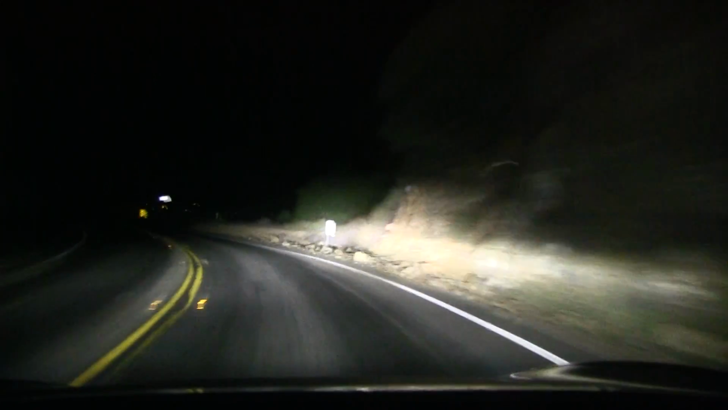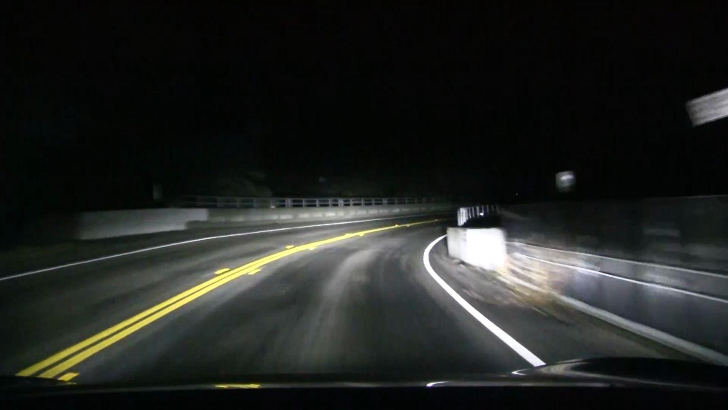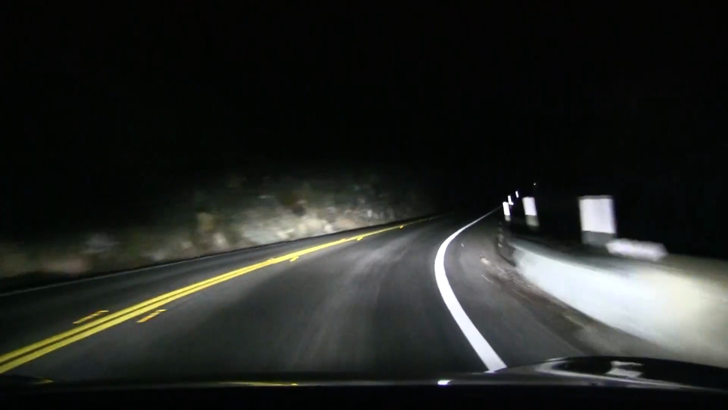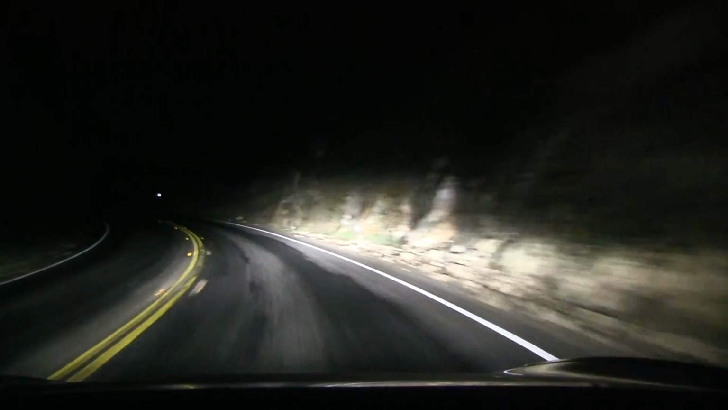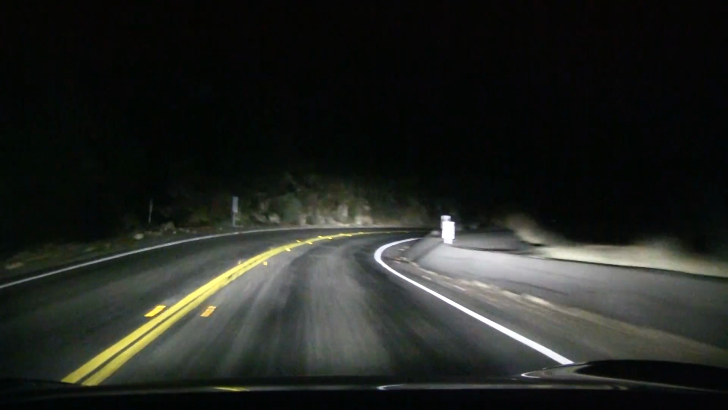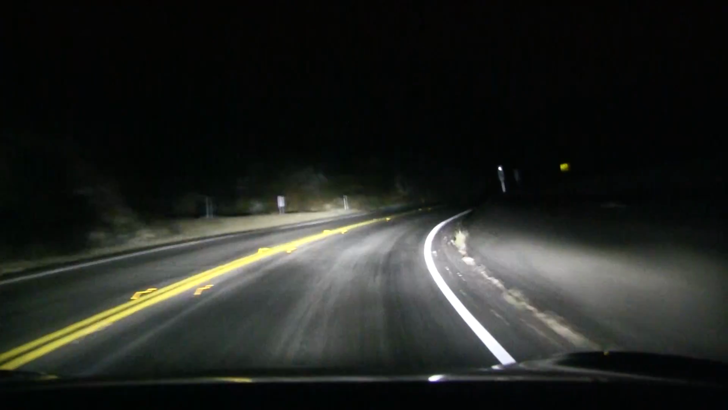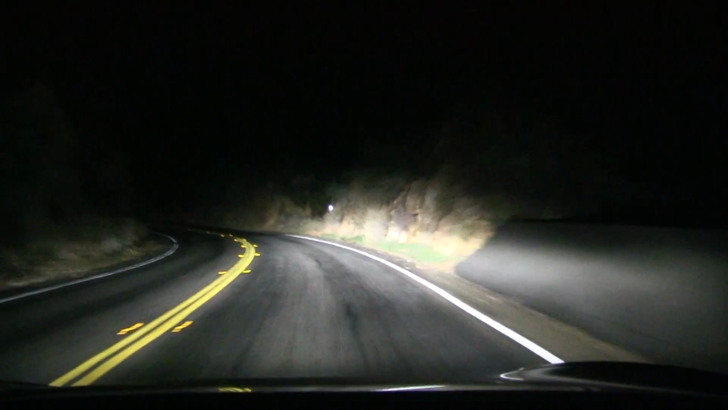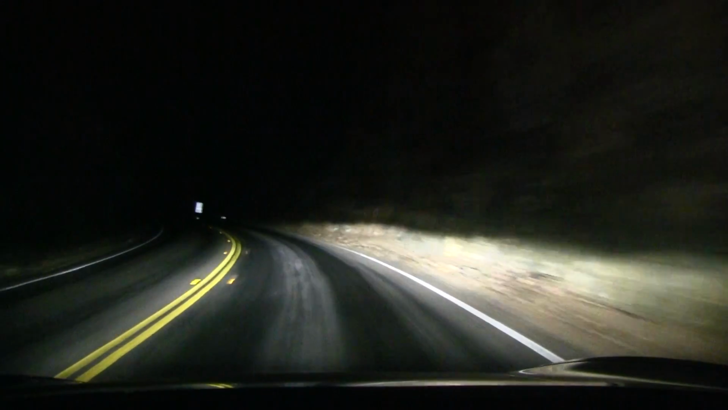Okay, let's see. Let me check again. Well, you guys can just judge based on what you see through the camera. Normally I would give you my opinion about things, but you can also judge for yourself by looking at the camera. Given that the camera is good enough to capture everything, it seems to give a good representation of how it is for real.